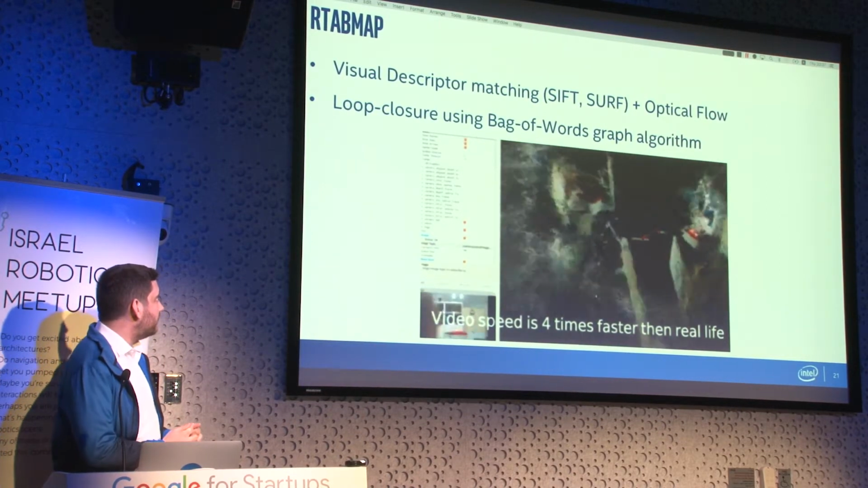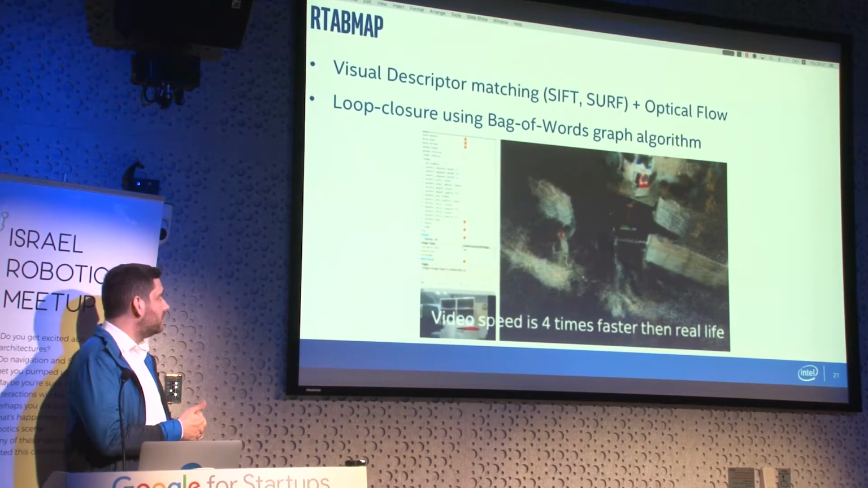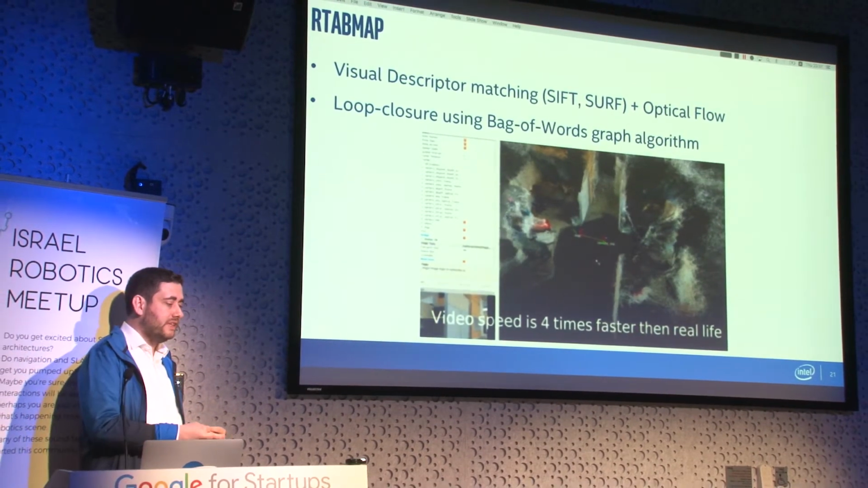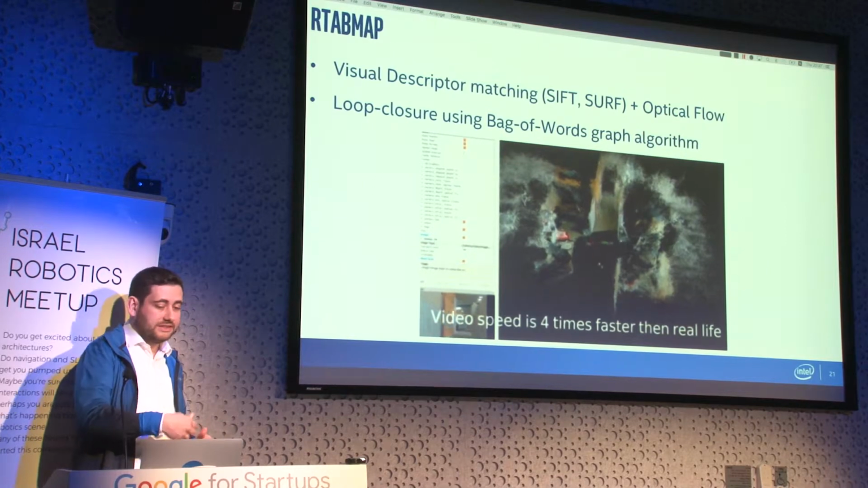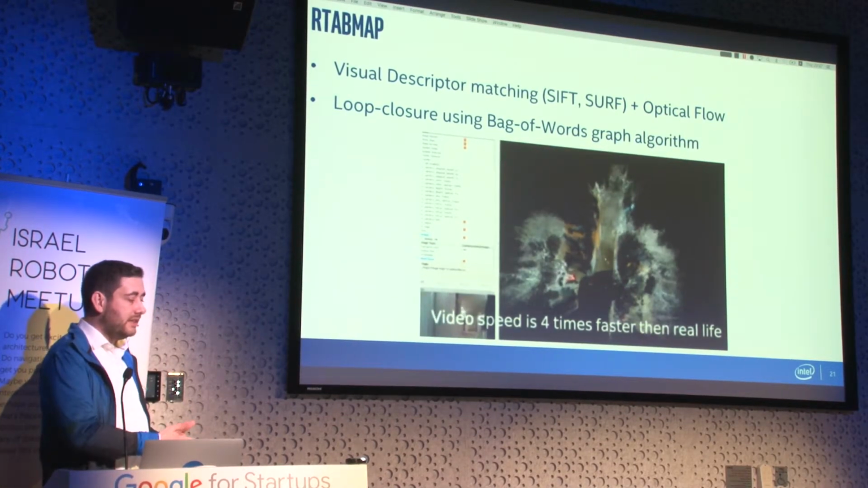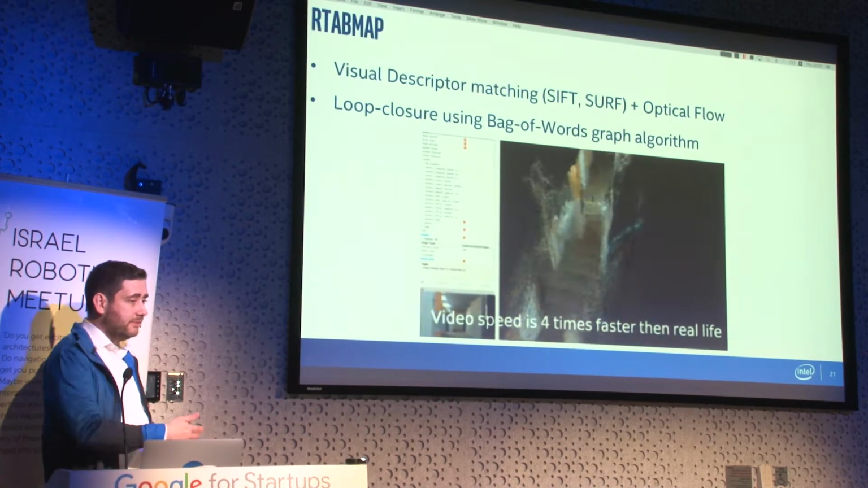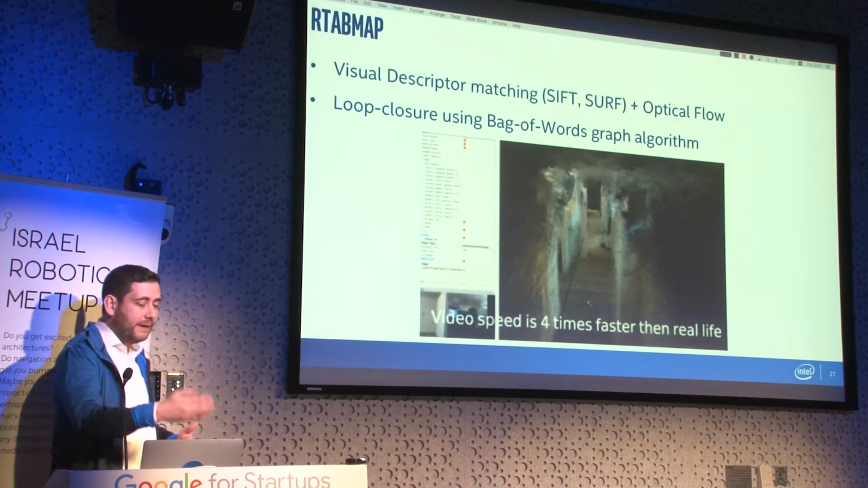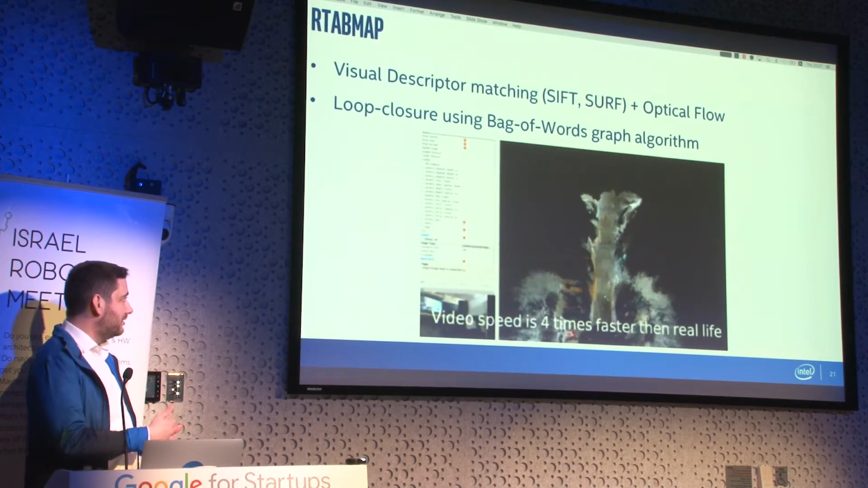It also can perform loop closure using a graph algorithm. It's constantly building a graph of the areas where it visited. And once it detects that it has been in certain place before, it will propagate this discovery back to correct